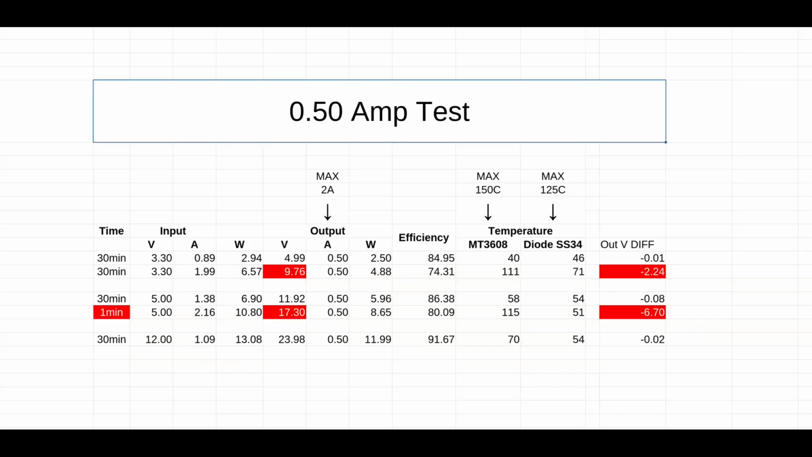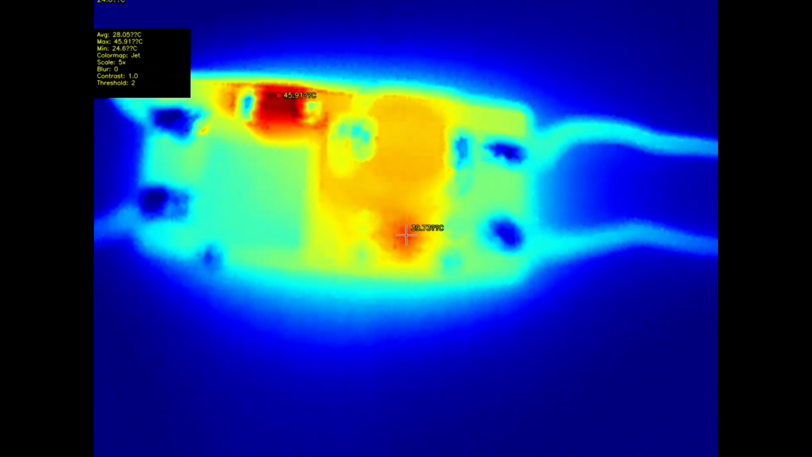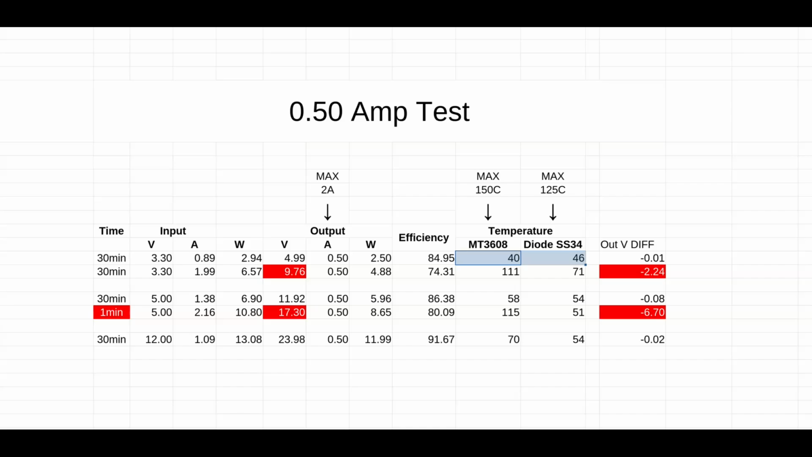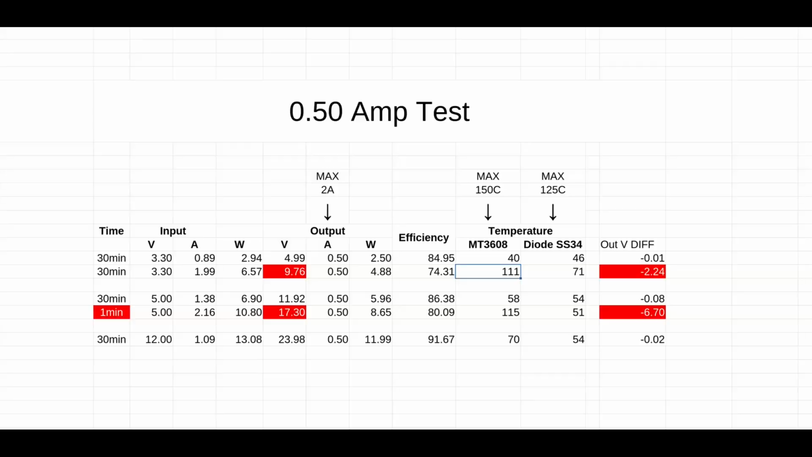For the half amp test, from 3.3 to 5 volts, it's barely noticeable, so on the voltage side it's perfect. The efficiency is around 85, and the temperatures are really solid. You can even put this in some PLA casing, it would be fine. For 3.3 to 12 volts, we lost it. It's more than a 2 volt drop, so not going to happen. The temperatures rose, so this is a no-go.